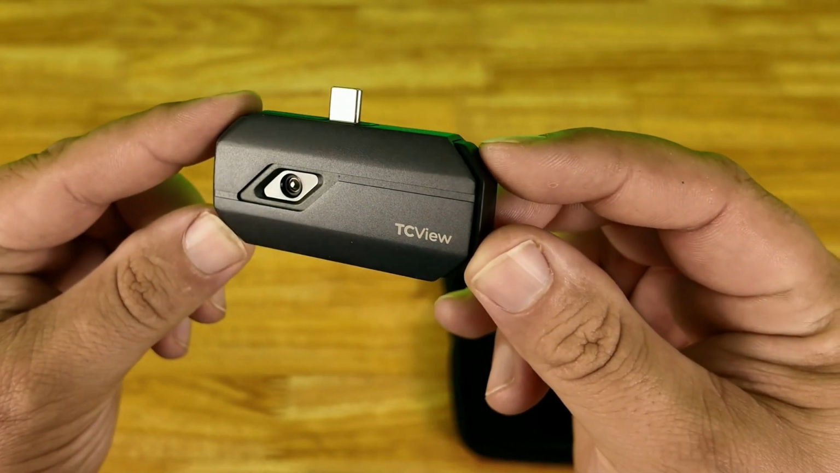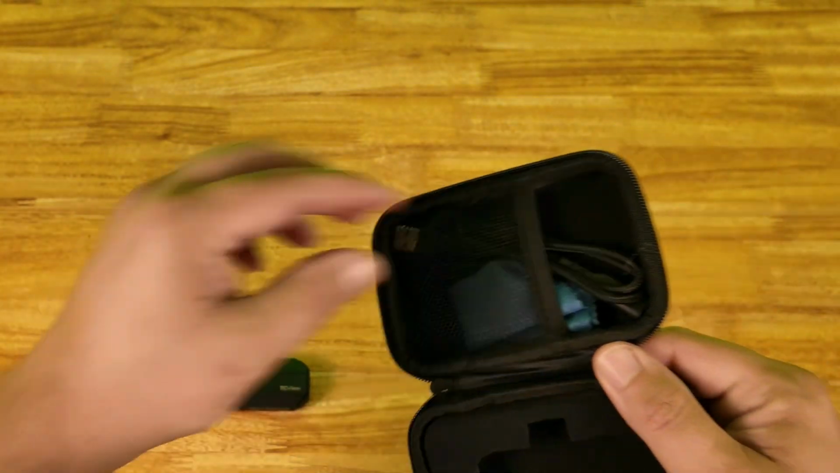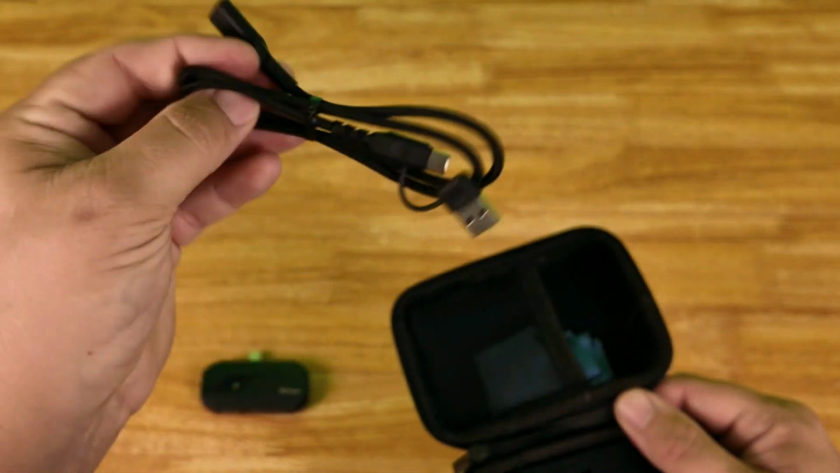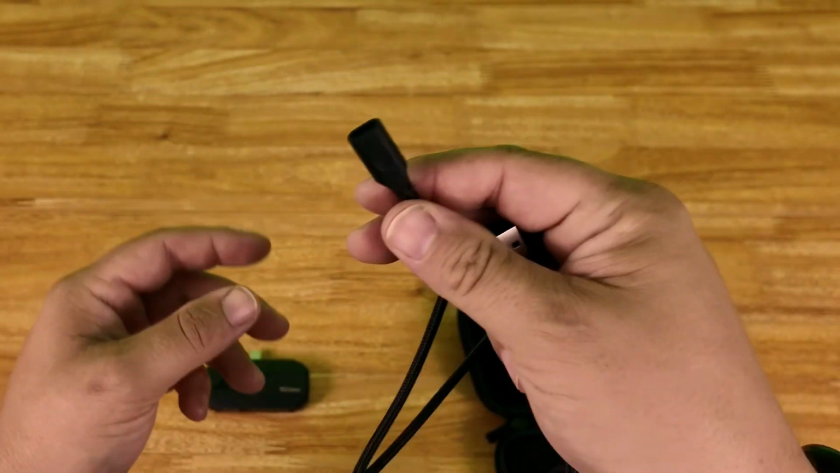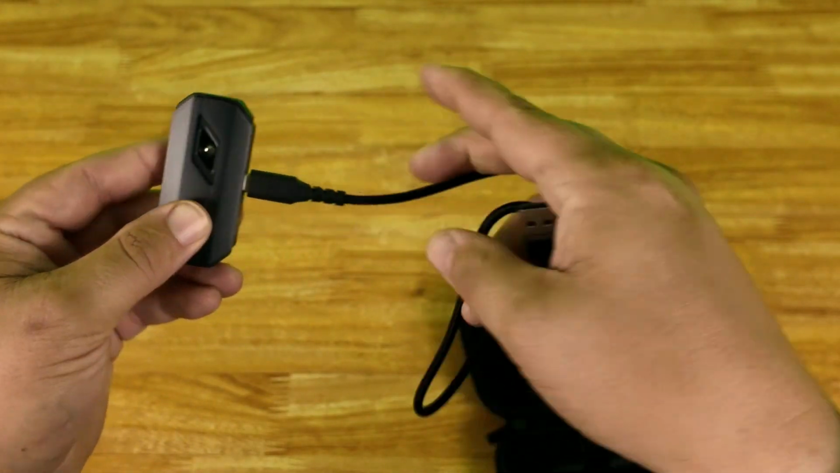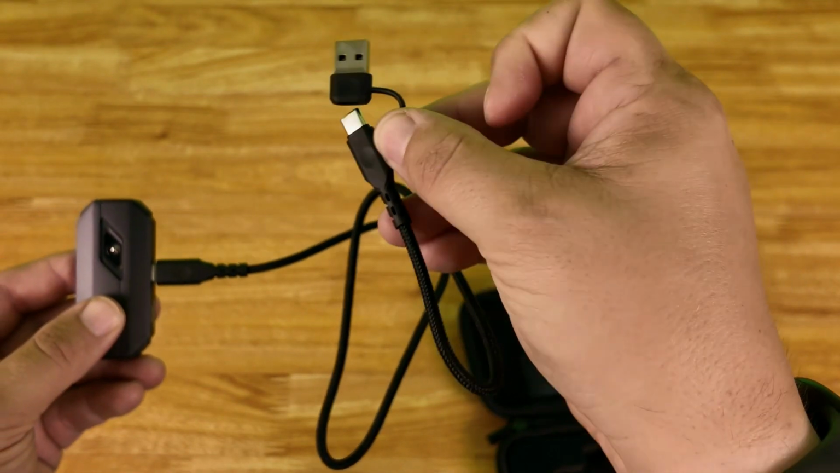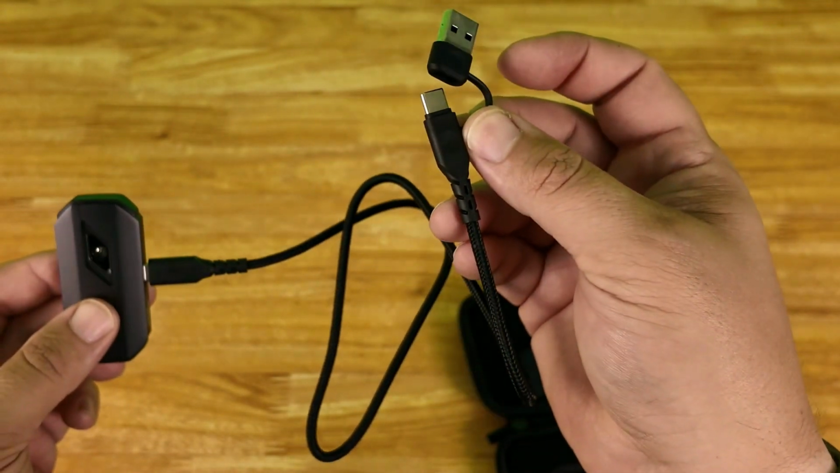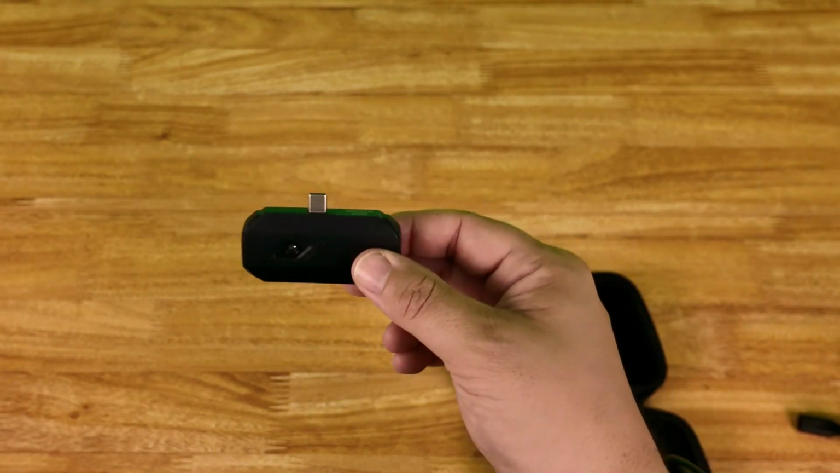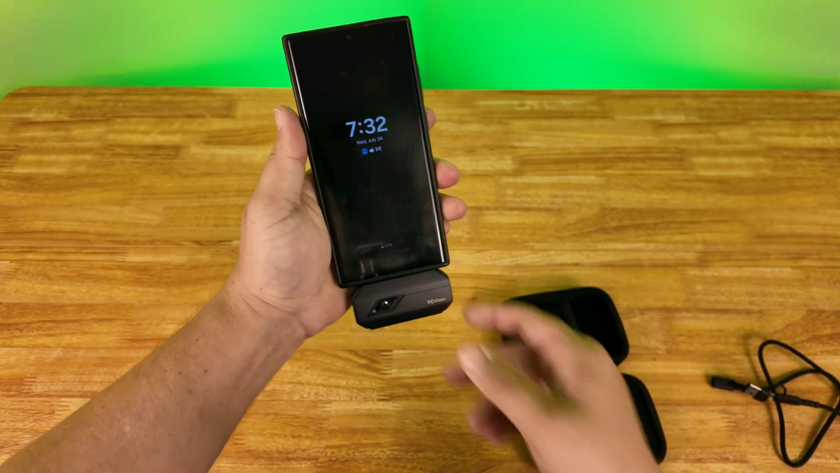Pretty elegant casing here. And then just checking real quick what else is included in here. It appears they give you a USB-C extension cable. So this would plug into the thermal camera here. And this would either plug into your Android phone or into your Windows PC using this adapter cable. But if you're using it with your phone, you don't need that cable. This will just plug directly into the bottom of your phone like so.